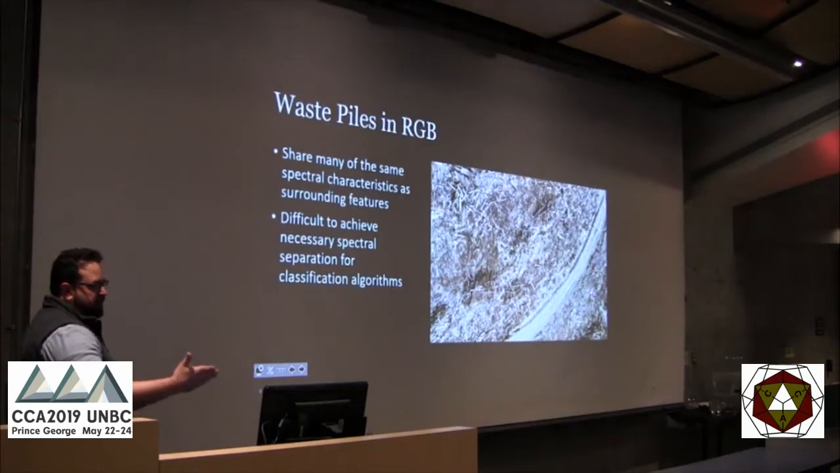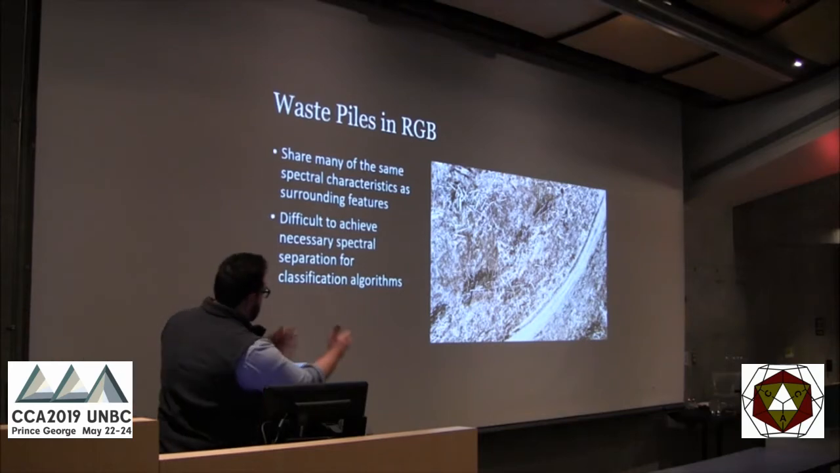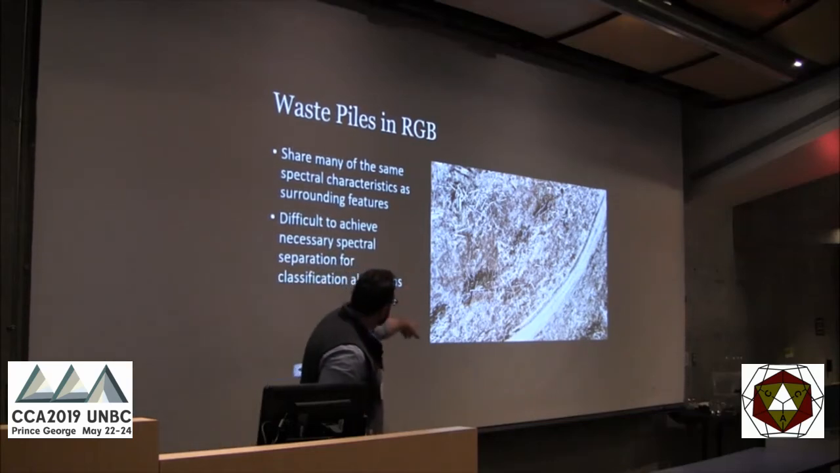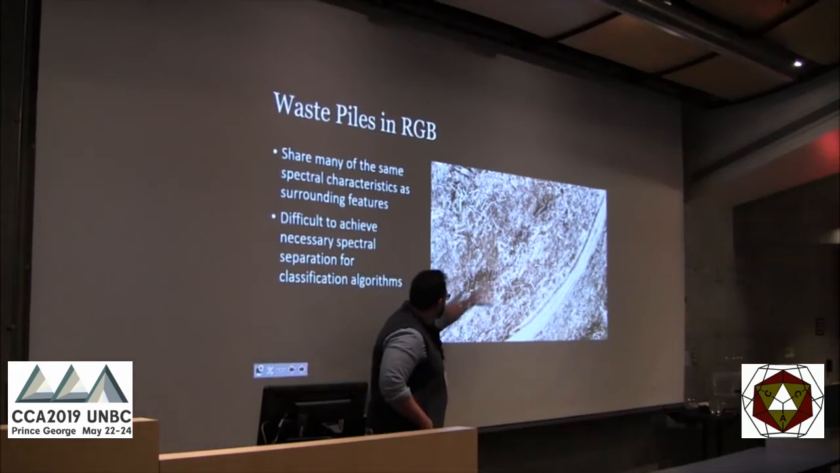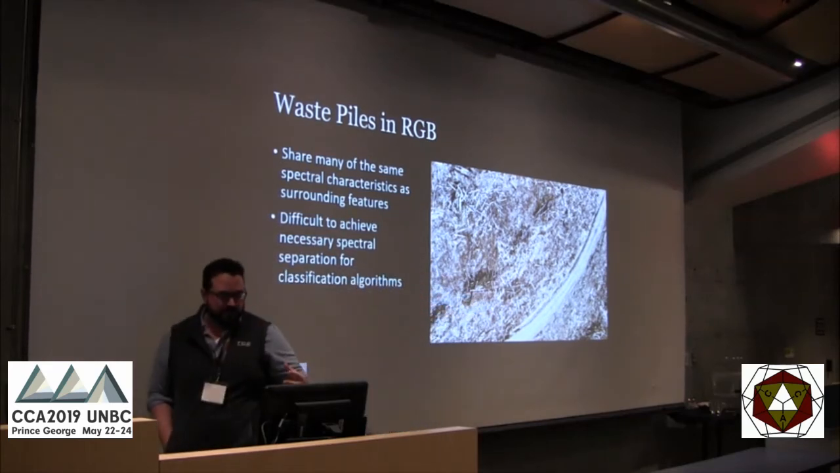We share many of the same spectral characteristics as surrounding features. It's even hard to tell the wood pile when we're zoomed in on them compared to what else is out there. Like, that's actually not one, but that's one and that's one. And you can see that it has the same linear features. It has green, it has brown, it has all the logs and everything. And there's a lot of them. There are other height variations.